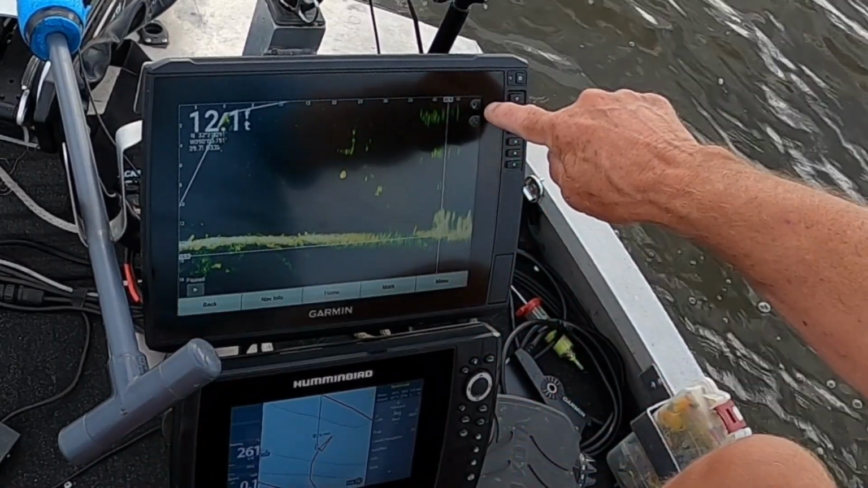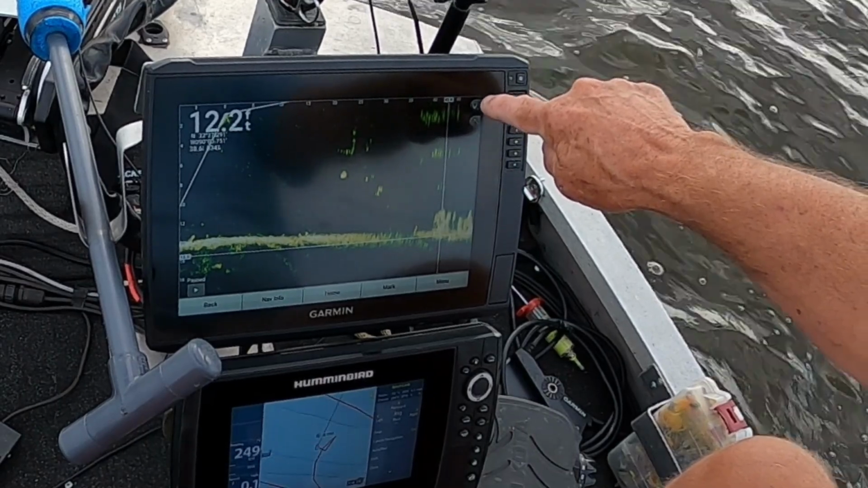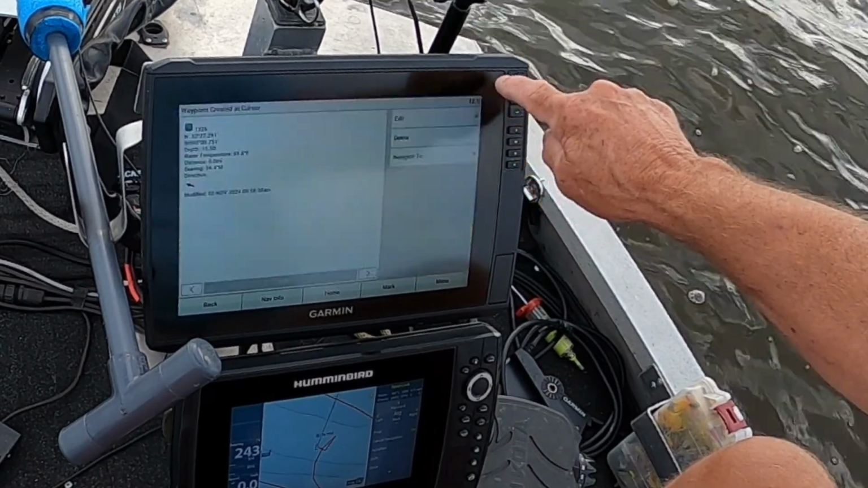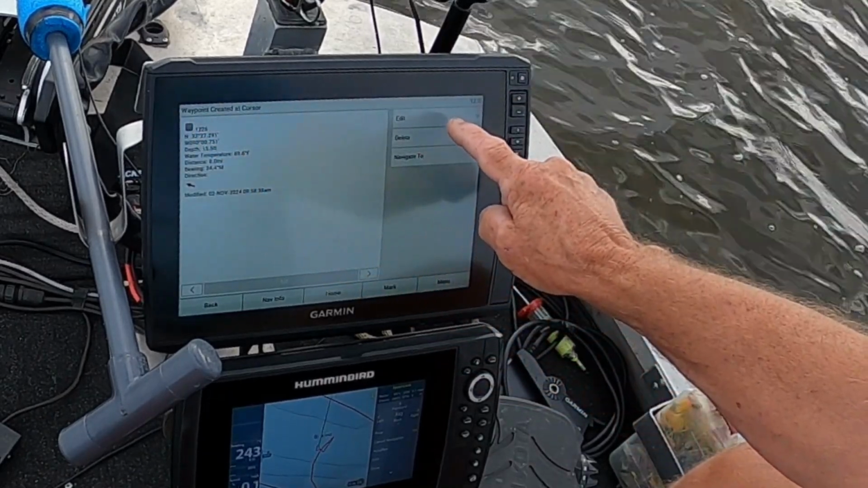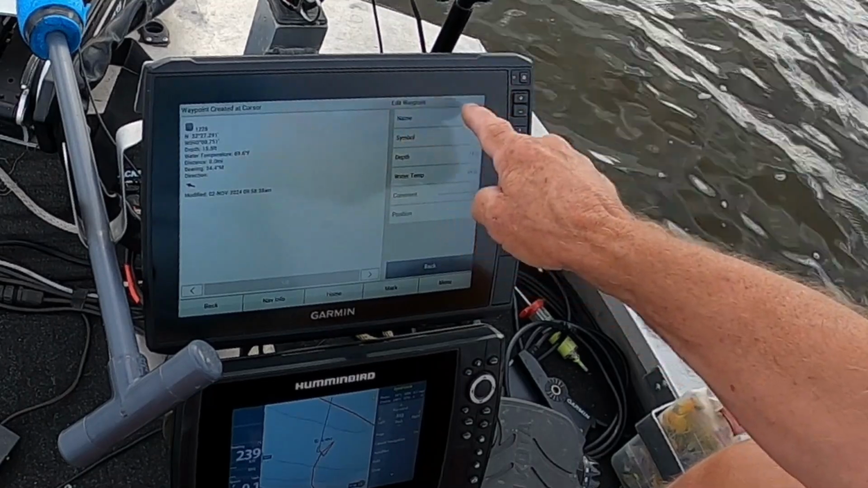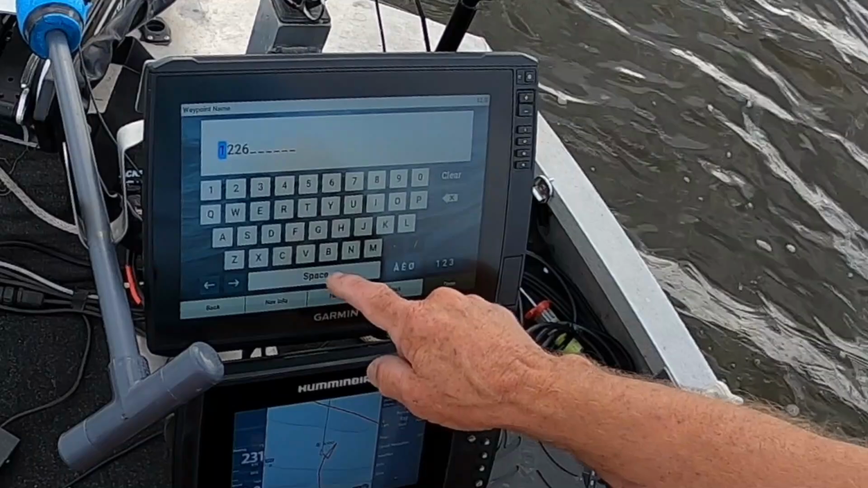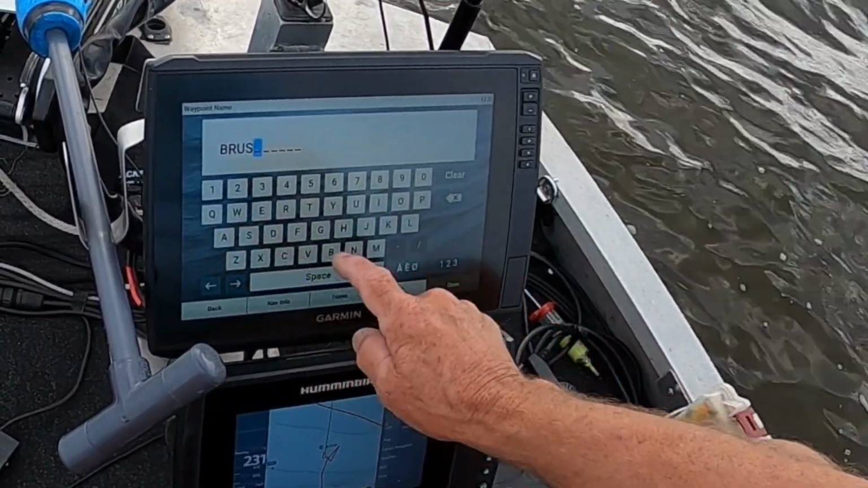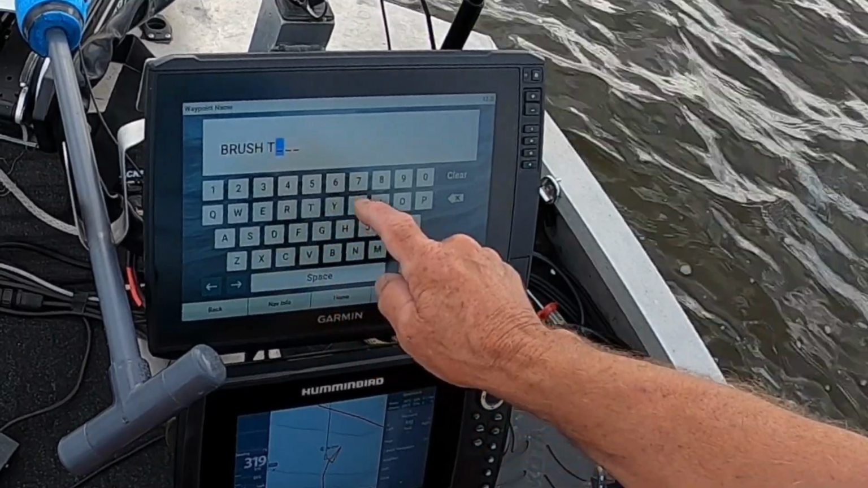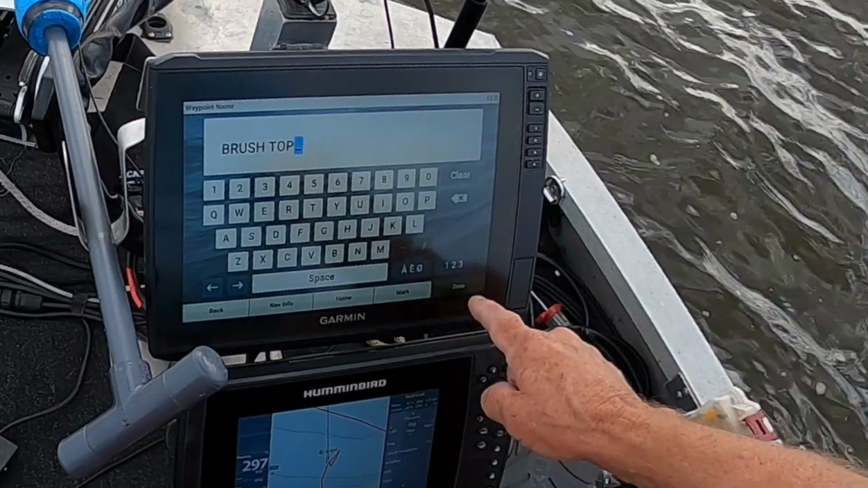Up here in the top, it's like a little teardrop. In the top right-hand corner, you touch that right there, and that marks that spot. Now here you can go and edit it. You can call it anything that you want to. We'll call it brush top. There we go. All right, we click done.